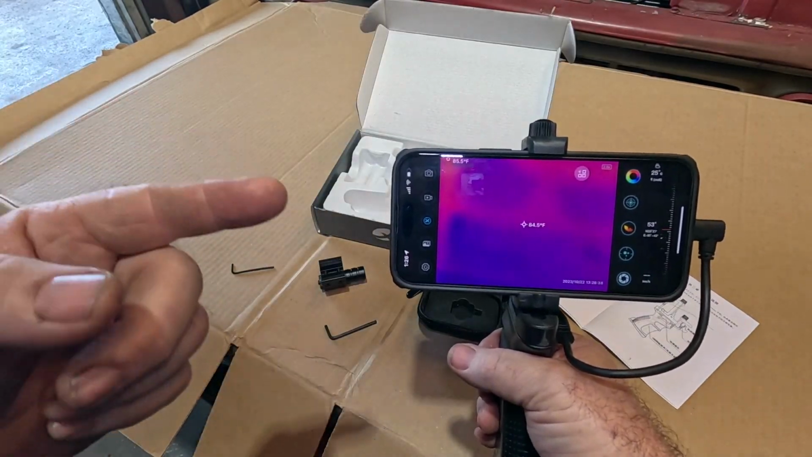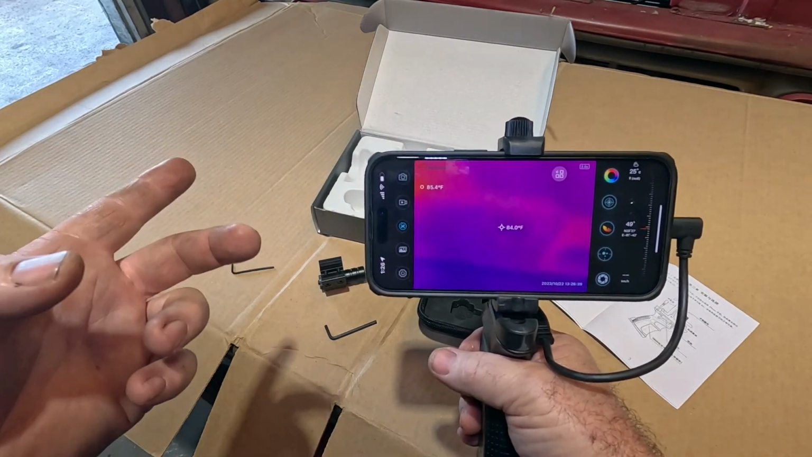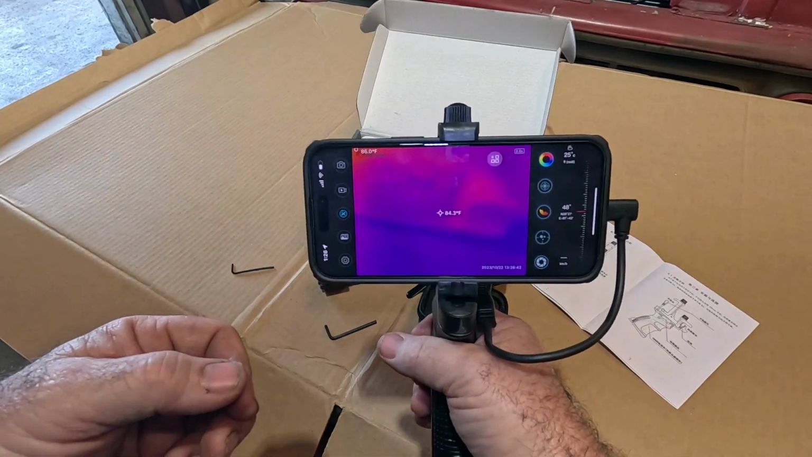We'll tie in some clips of it being used in the shop to diagnose cars. We'll look at electrical loads and things like that, show you how that all works.